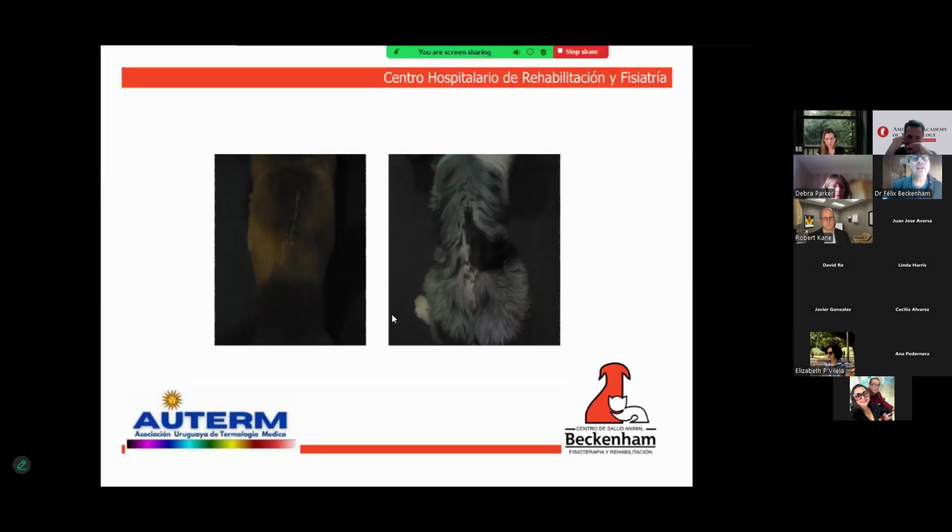All clinical examinations by the other colleagues were satisfactory, but we were struck by the fact that the thermographic image in the area marked as R6, just at the point of the arrow, showed changes in deltas compared to the surrounding tissues.